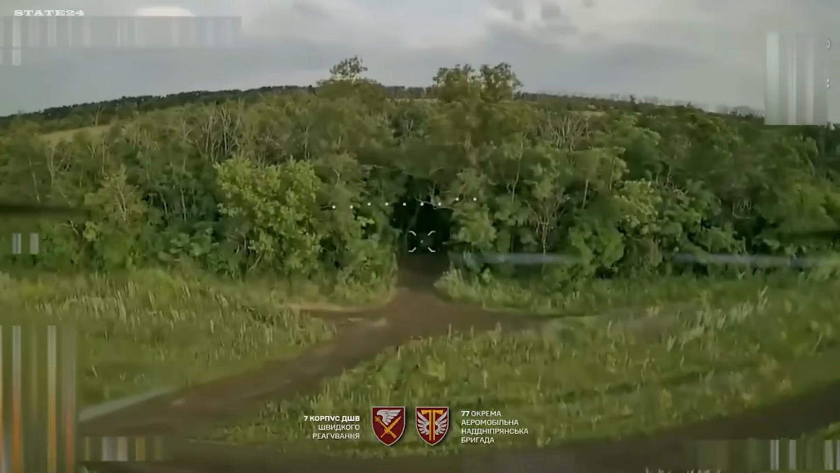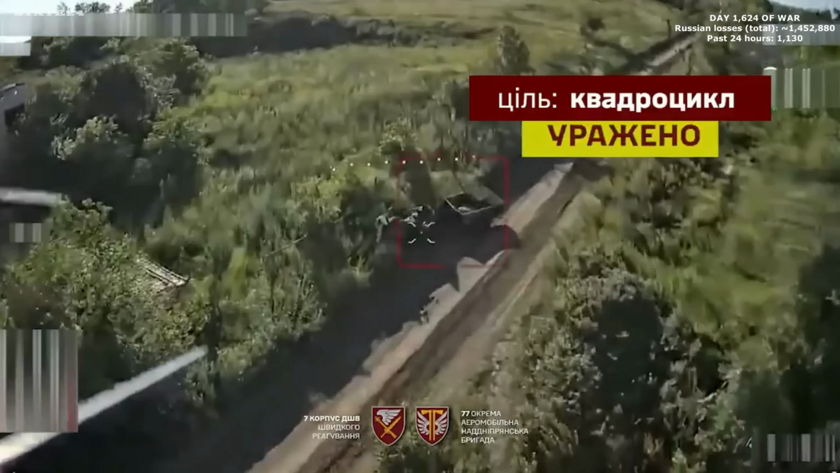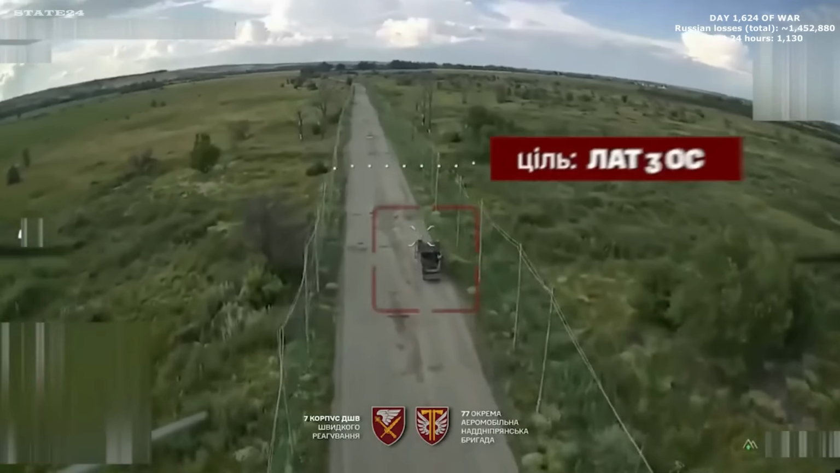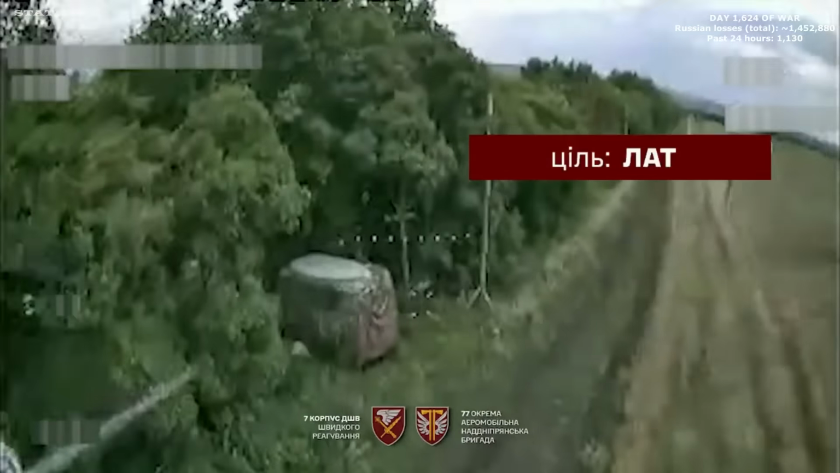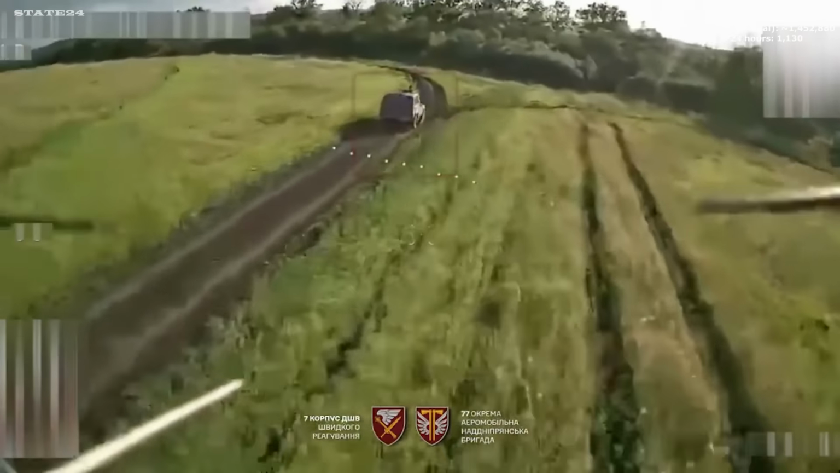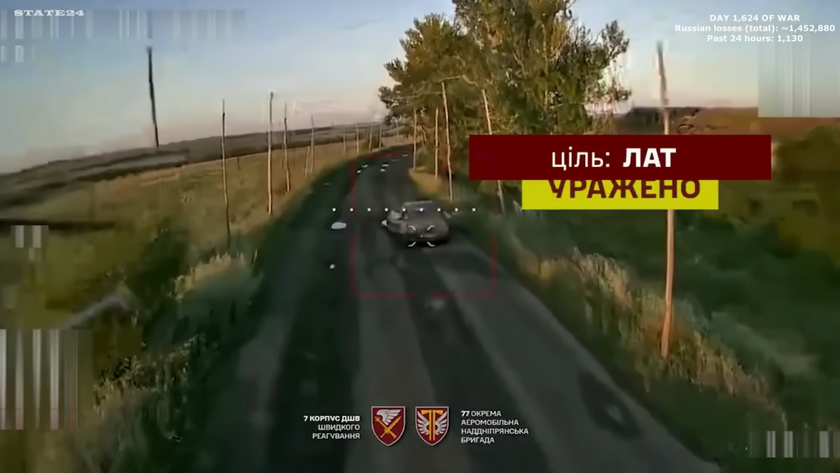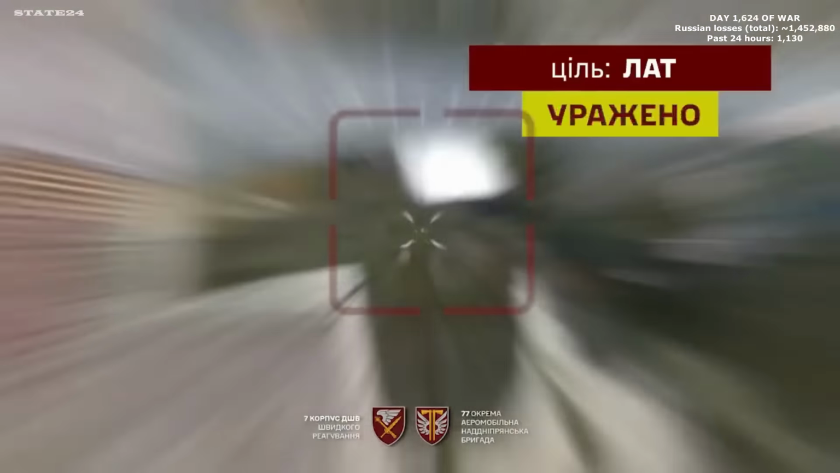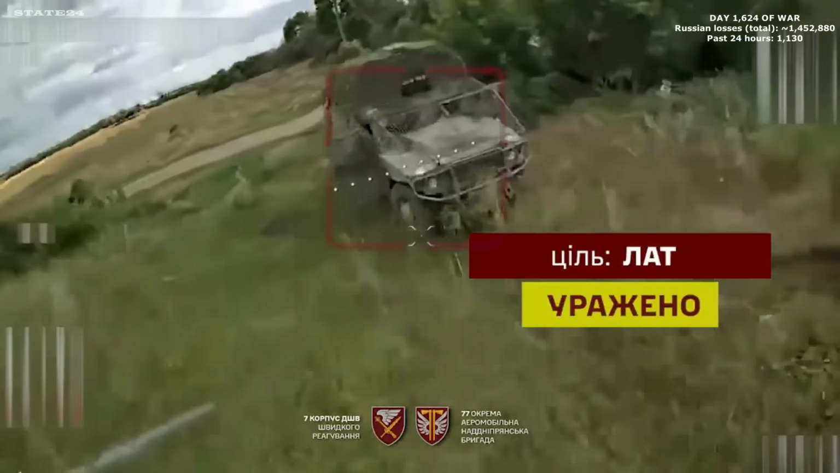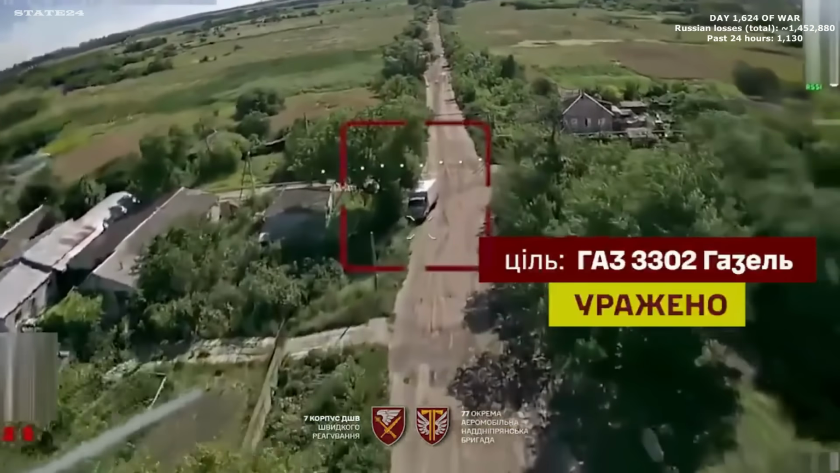A supply corridor that Russian forces keep trying to use. Vehicles moving ammunition, personnel, equipment toward positions that depend on what arrives. Every time something moves through here, drone operators are already watching. The routes that were supposed to be safe aren't. The vehicles that were supposed to arrive don't. Each one intercepted before it reaches its destination. Russia keeps sending them through the same corridors. The result keeps being the same. The front is running short on everything that travels this road.